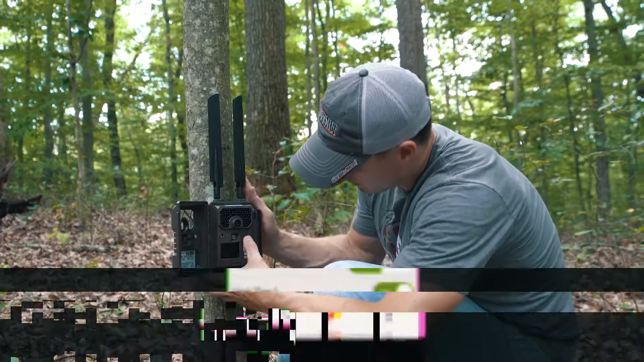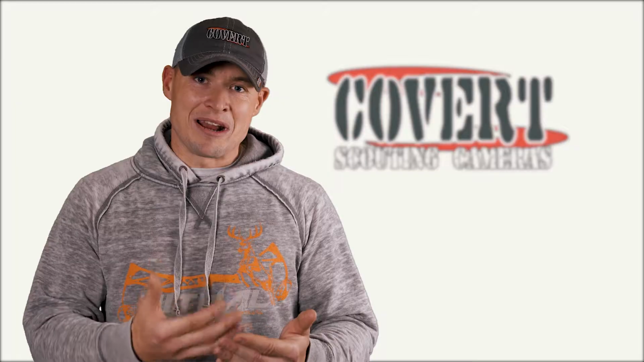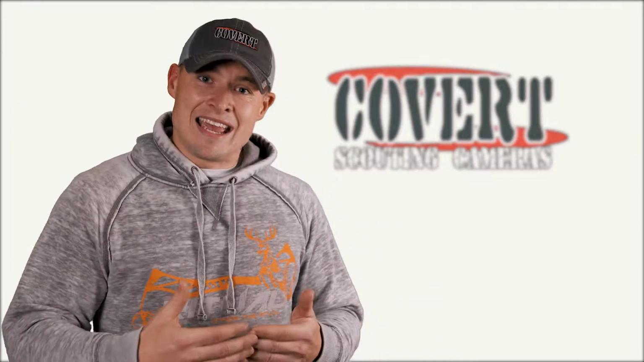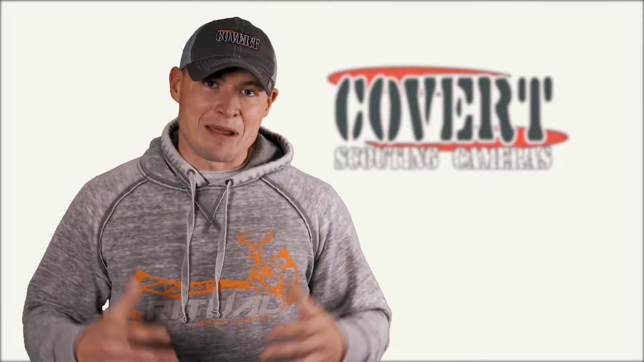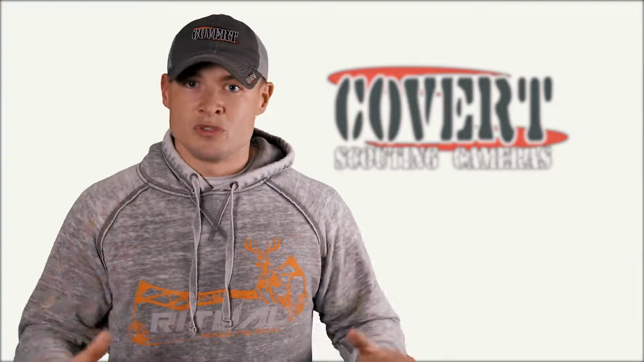I'm able to operate those cameras remotely from an app. I can get pictures, videos right on my phone. I can change the settings. I don't have to go in and disturb the area. I can pattern that buck and I get in and hunt him early season. And my chances of success are going to be a lot higher because I know that buck is in that area.